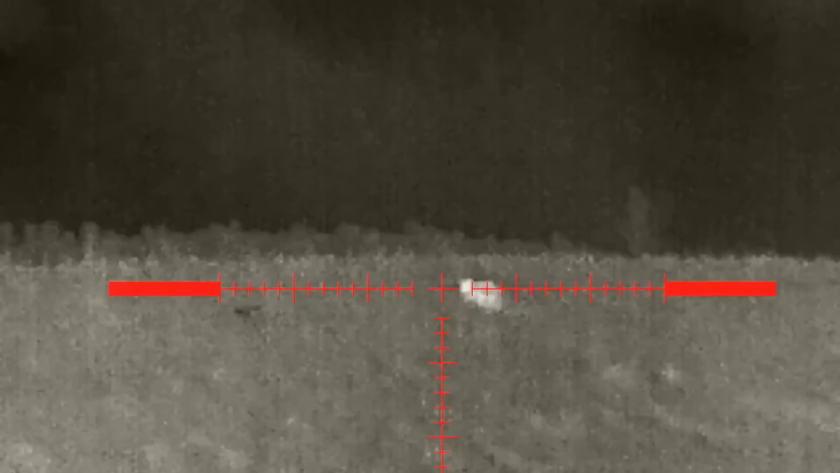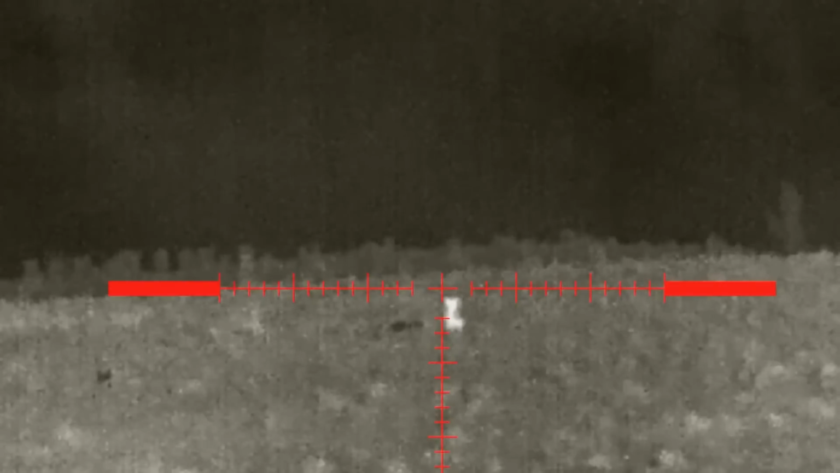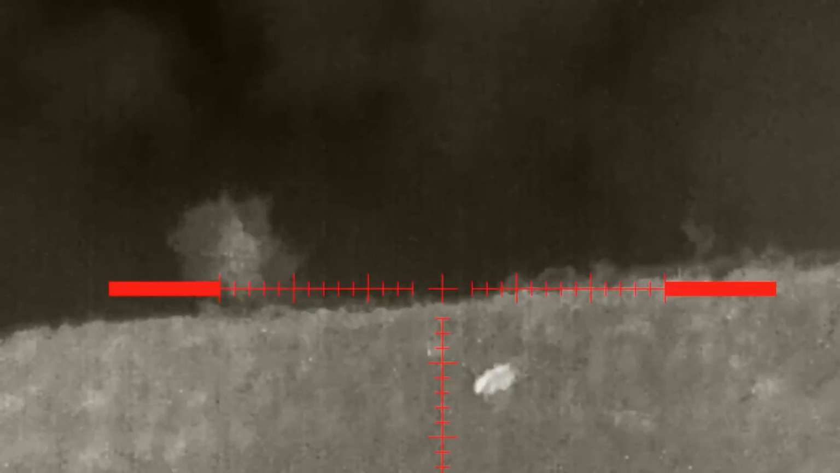I normally don't use a caller. I normally wait for them to come towards me, but this one was heading away, so I had no alternative, and it's obviously heard a caller before. It's probably heading for cover. There's a wood just off to the left hand side, and that looks like what it's going for.